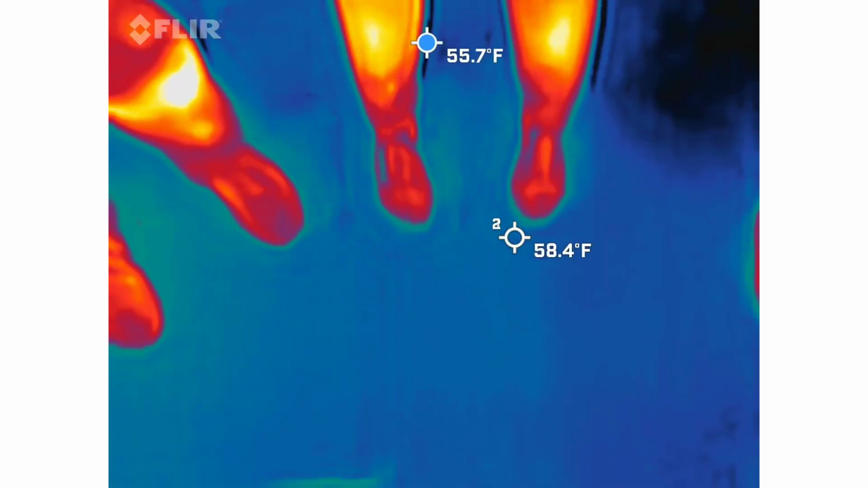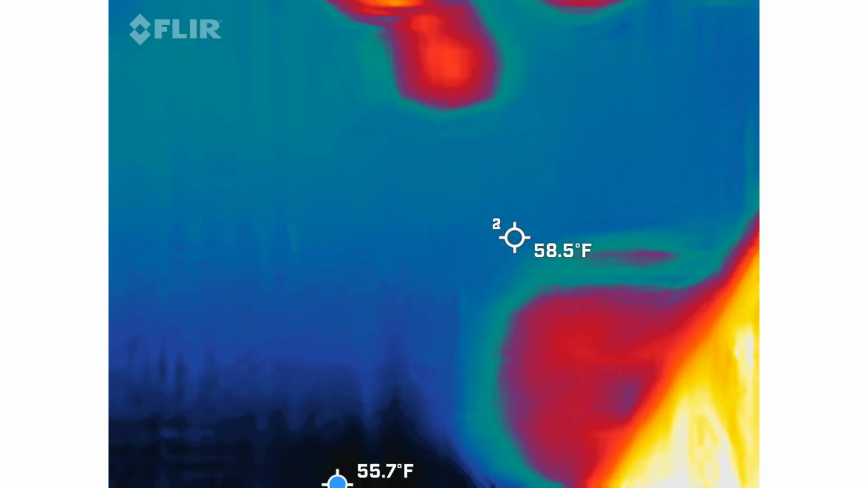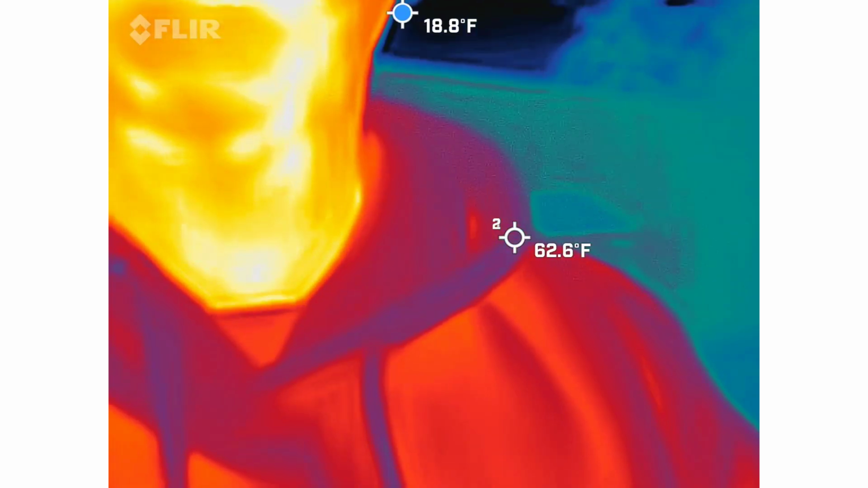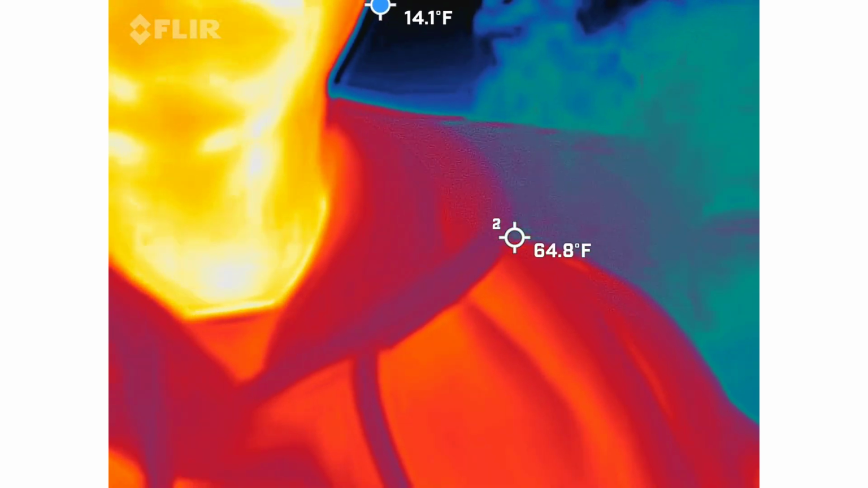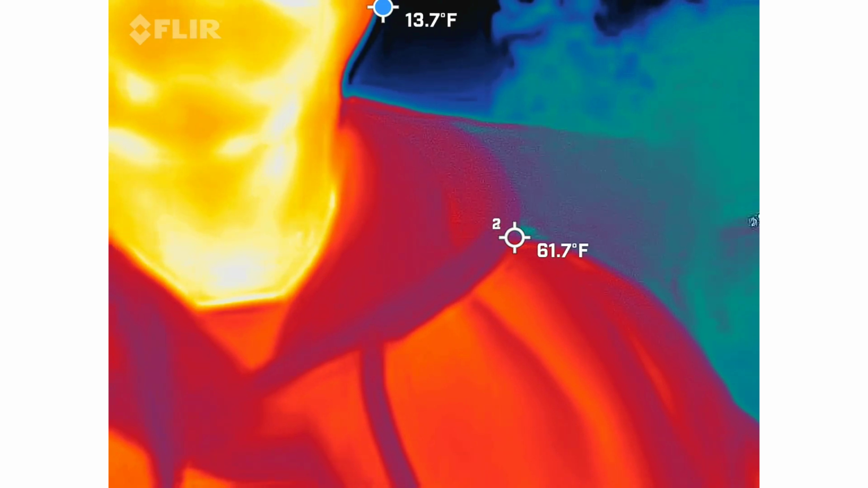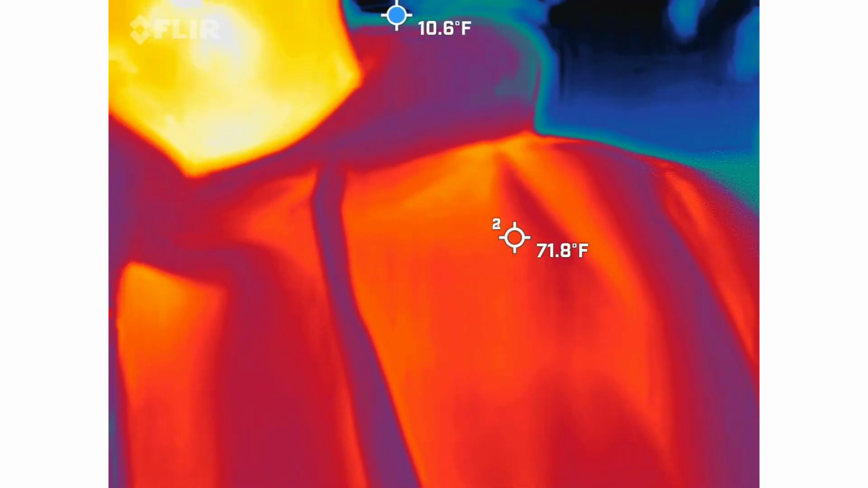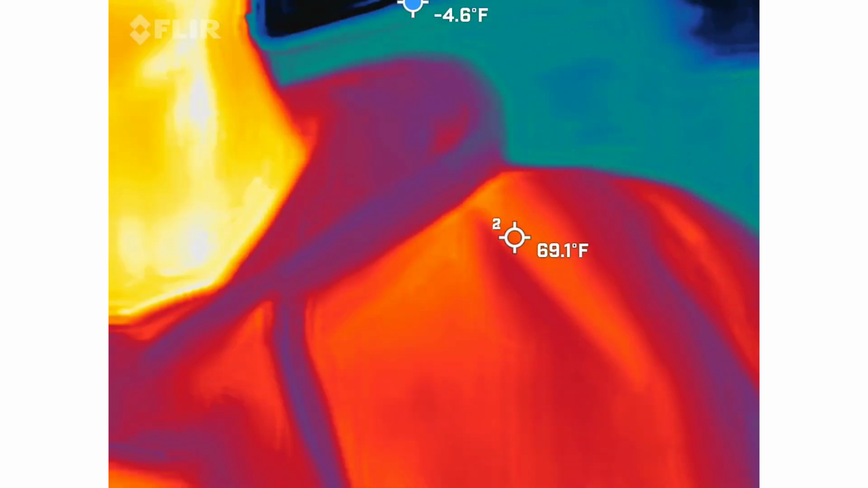You guys are going to be using a thermal imaging camera. So why would we want thermal imaging inside of a ghost hunt? So we can see energy. What kind of energy? Evil energy. Evil. Wow. Just tell us how you really feel, buddy. Don't hold back. So we're looking for cold spots, guys.